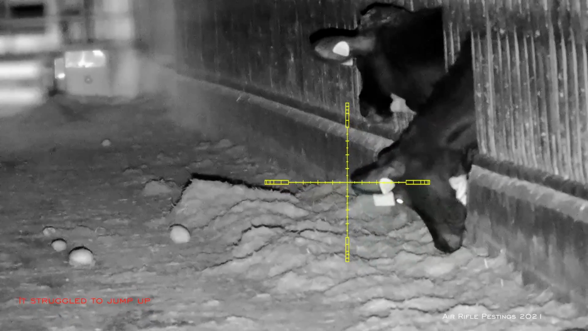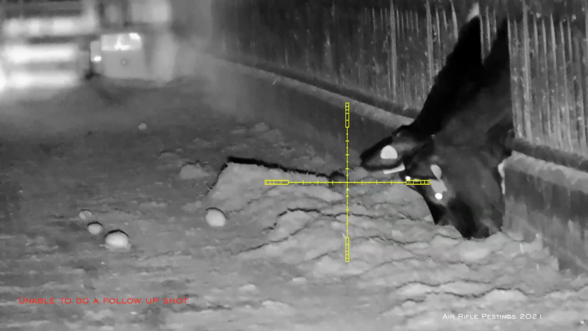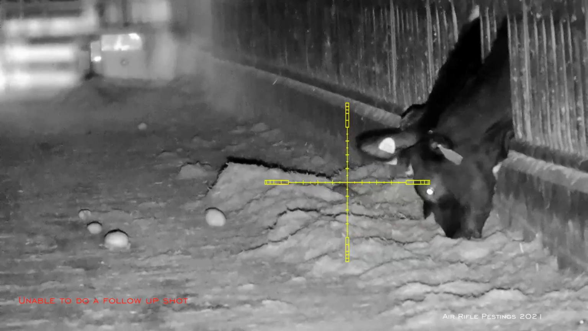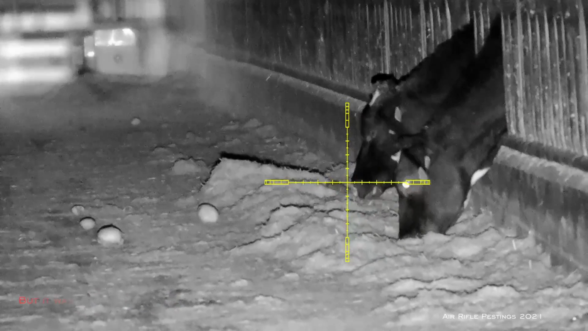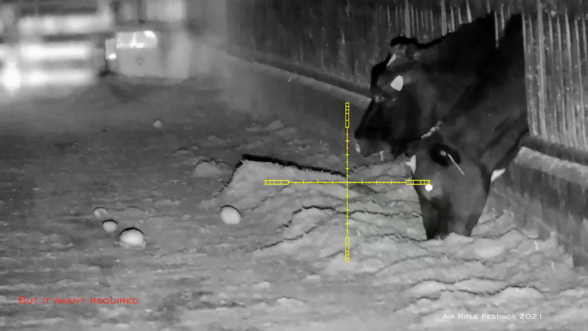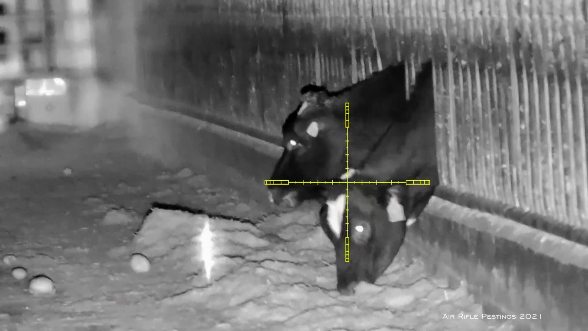So now I'm trying to see if I can get a second shot in. Obviously I'm not able to because of the cows in the way, safety reasons again, so I left it be, but soon after he expired, so a follow-up shot wasn't needed. He was about 39 yards away.